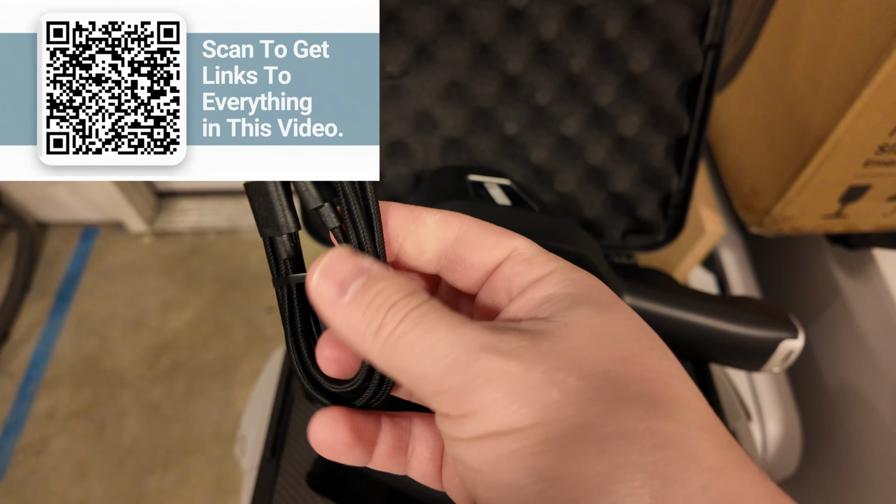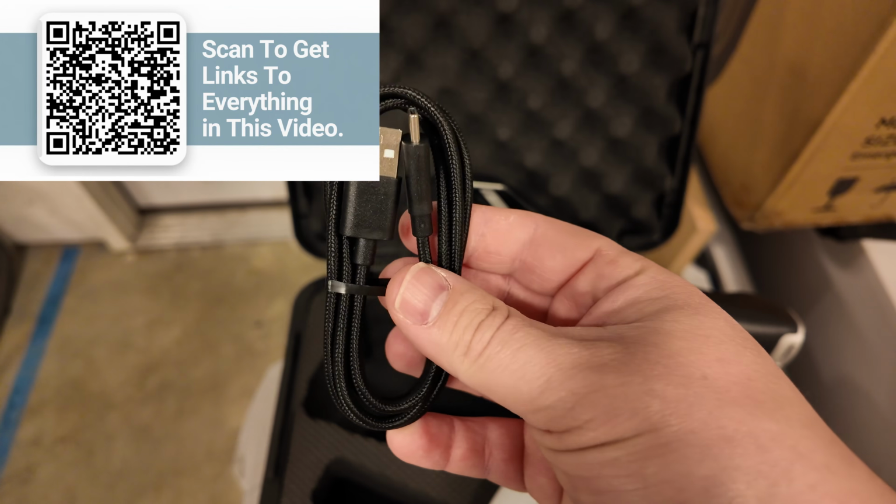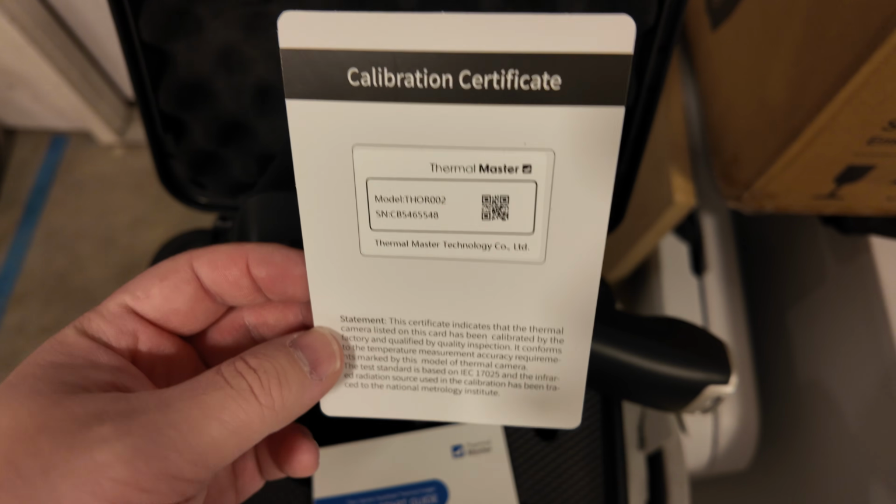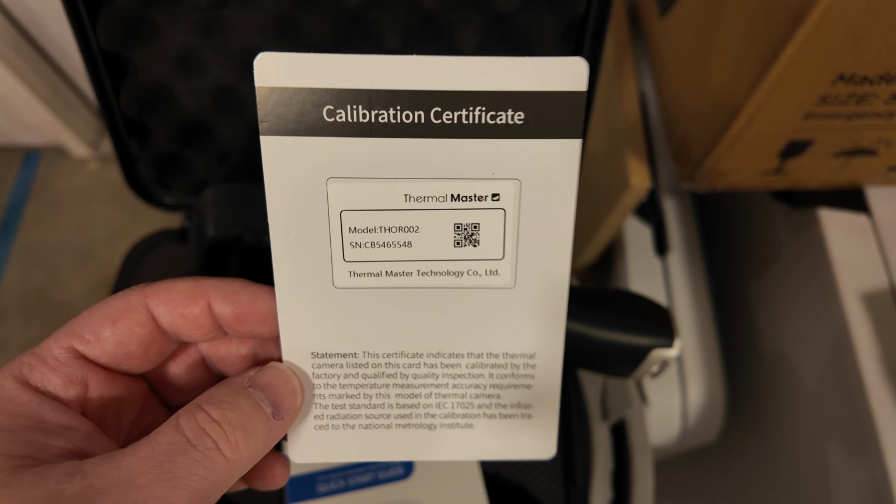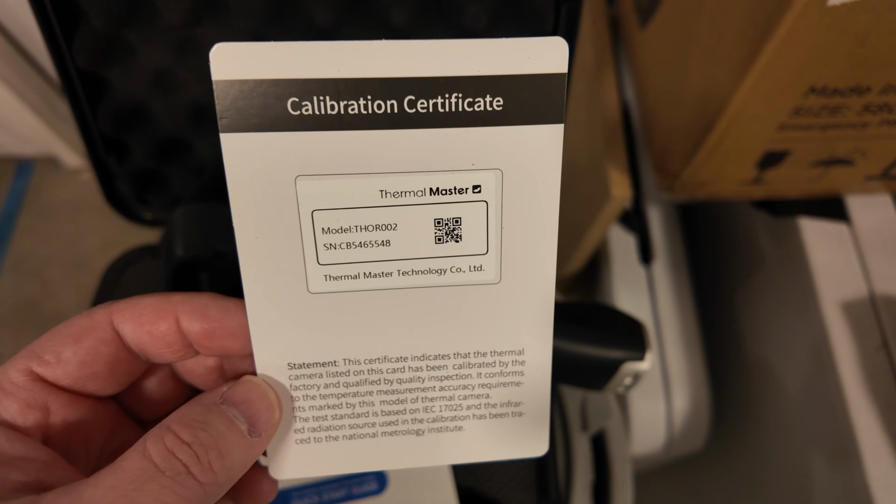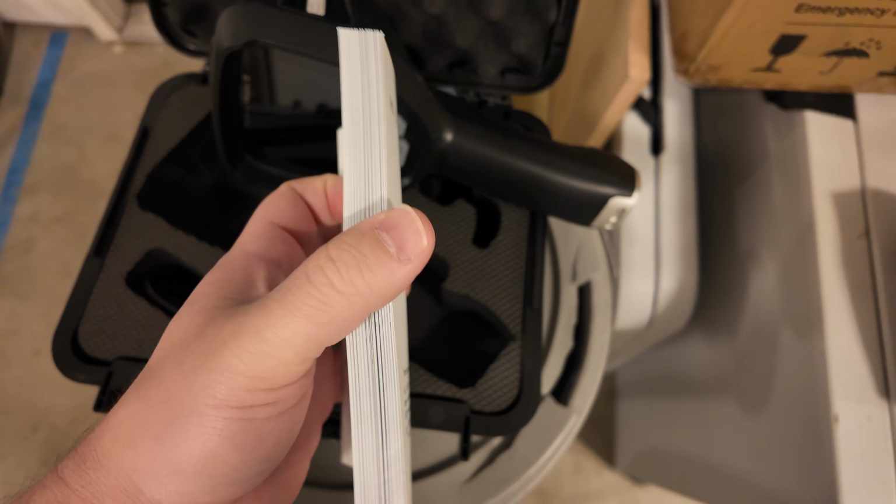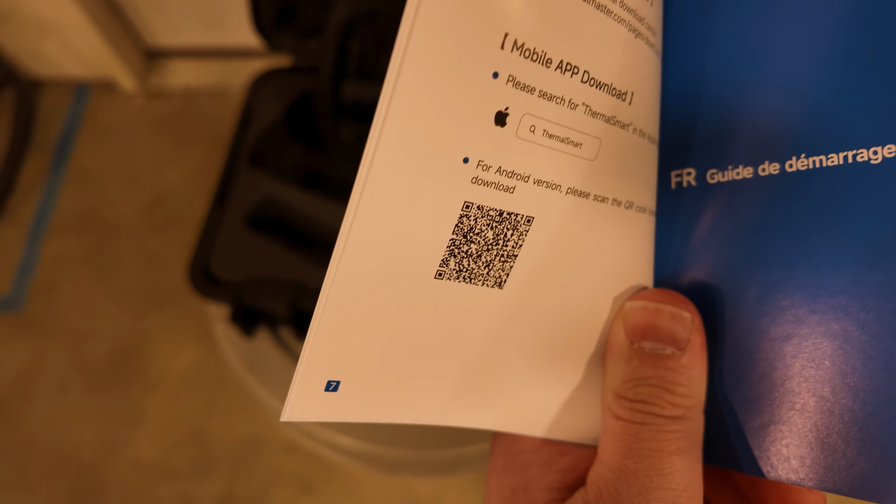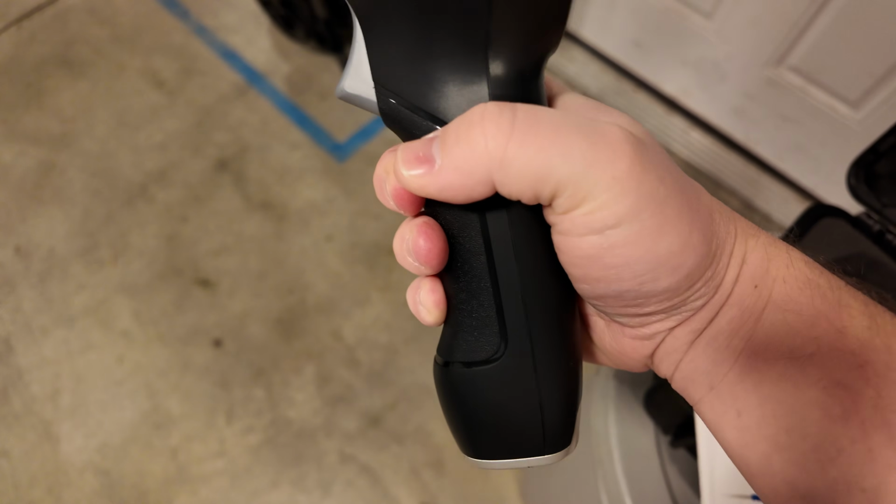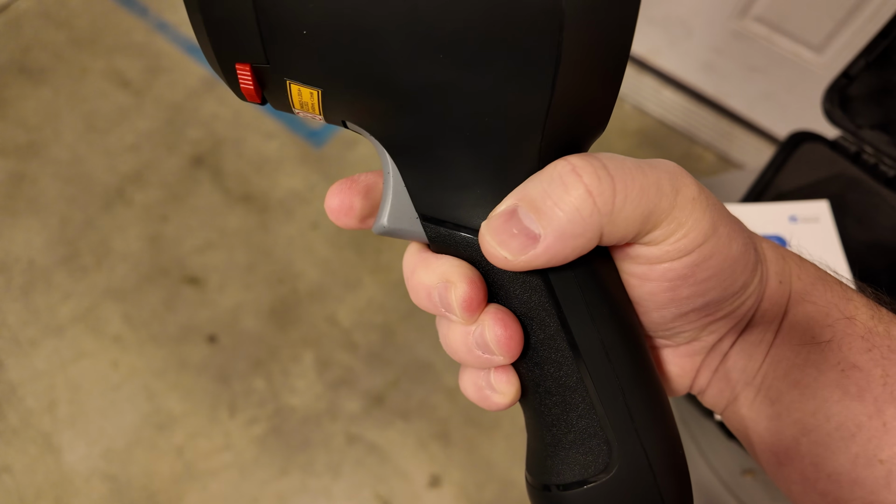Comes with a really nice braided Type A to C charging cable. One of the pieces of documentation it comes with is this calibration certificate, just stating that they tested it at the factory and it was working within spec. And this manual looks huge, but that's because it's got a gazillion different languages. In reality, it's just 7 pages long. Really nice ergonomic grip here. And then there's a little trigger right here that is easily pulled.